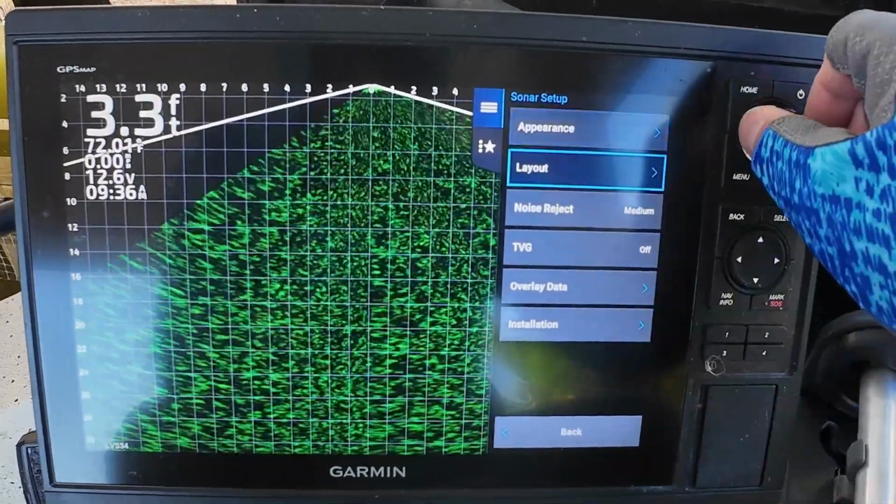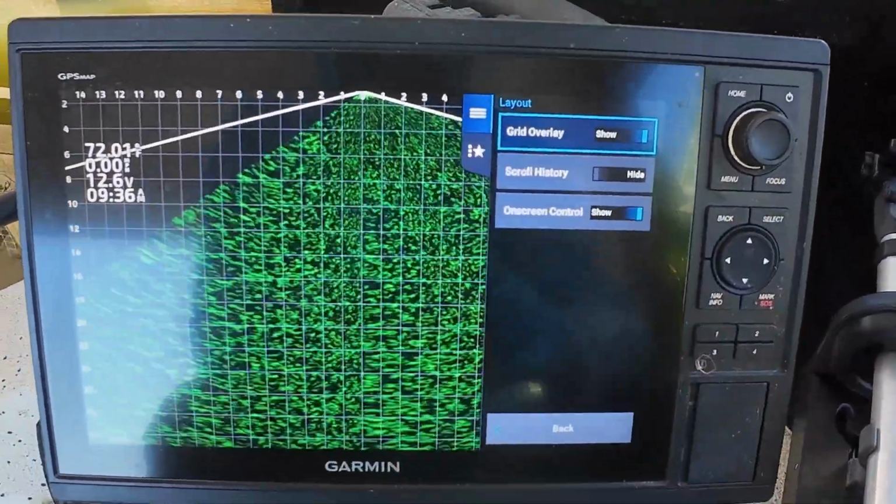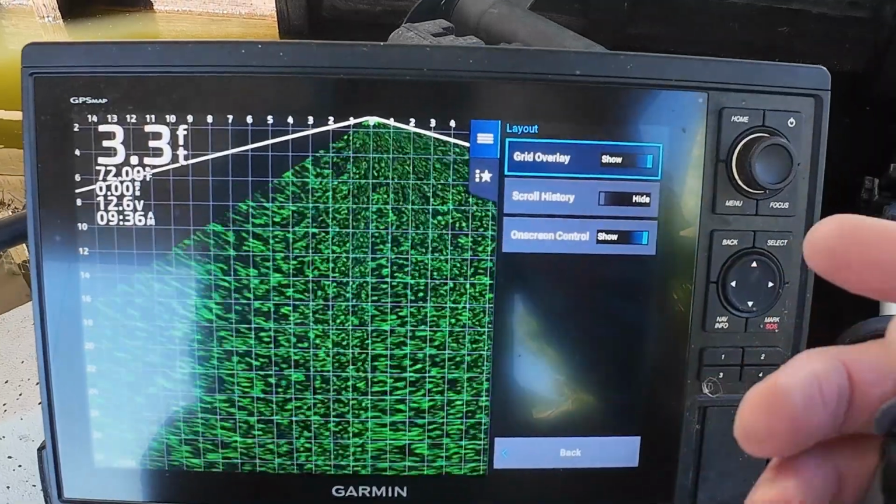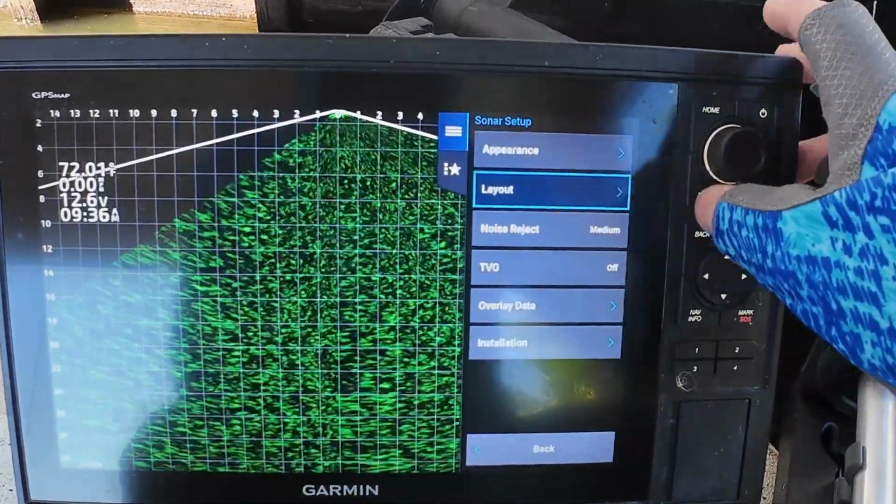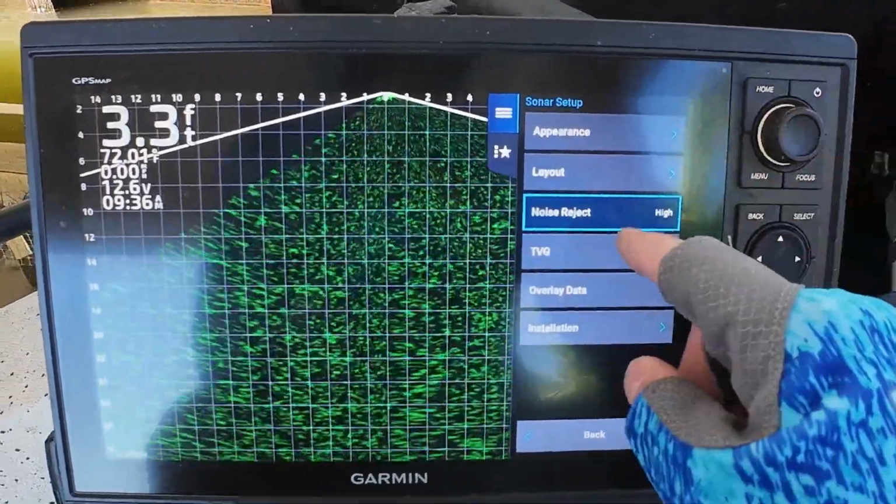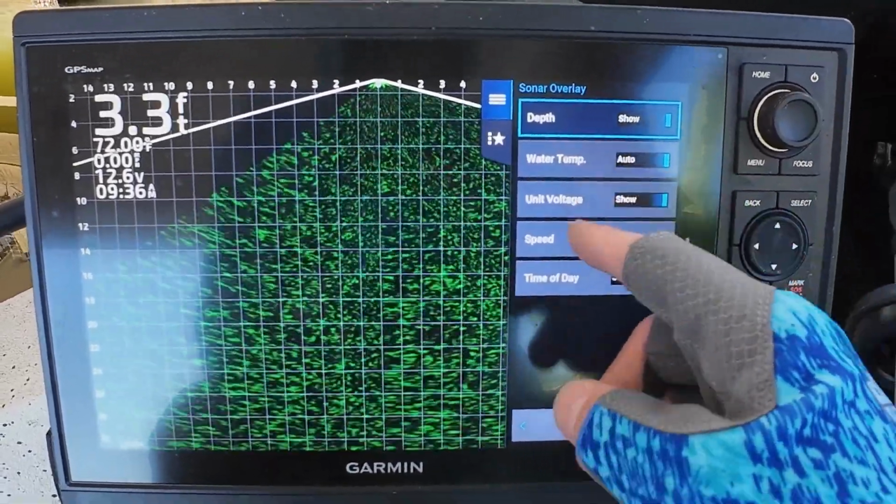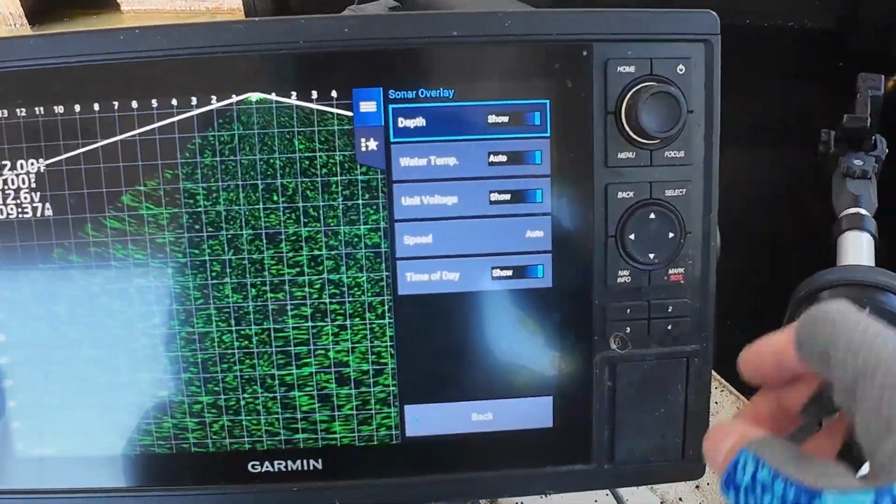Now I go to layout. I show the grid overlay, primarily because it makes it easier for folks watching the video to judge the size of the fish and where the jig is. So I hide my scroll history. I show the on-screen control. Noise reject, I always leave that on high. TVG, always leave that off. Overlay data, I show my depth, water temperature, unit voltage, speed, and time of day. That's all this information right here.